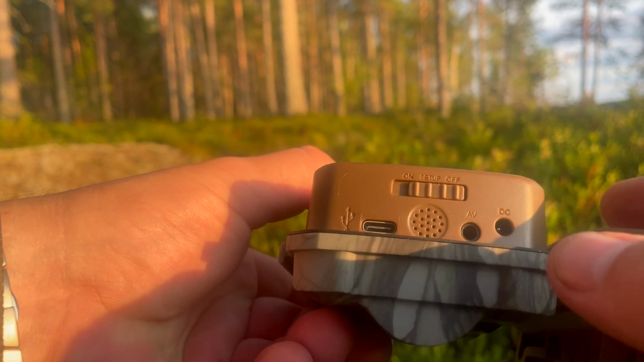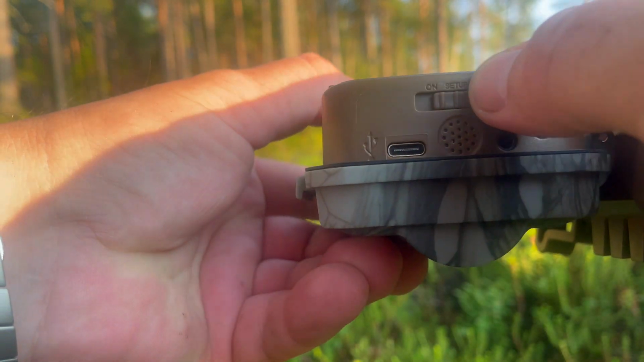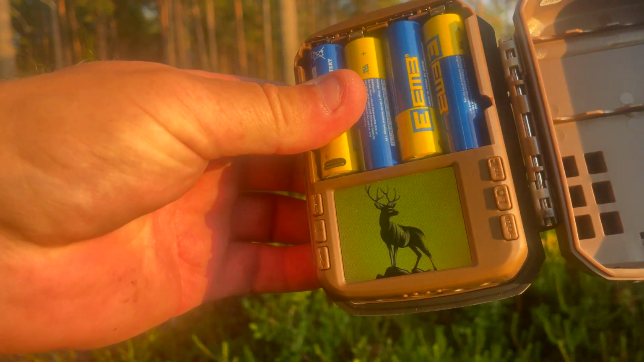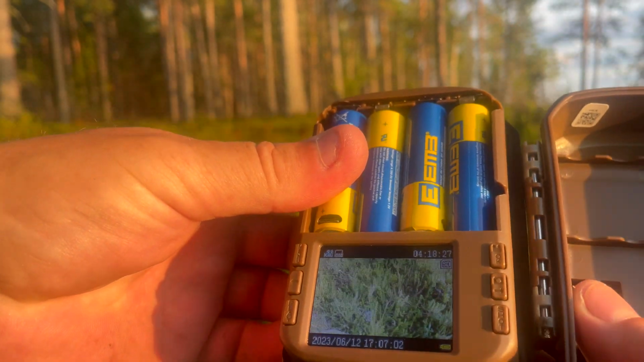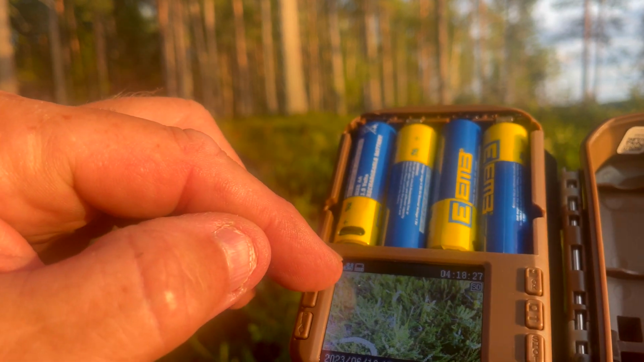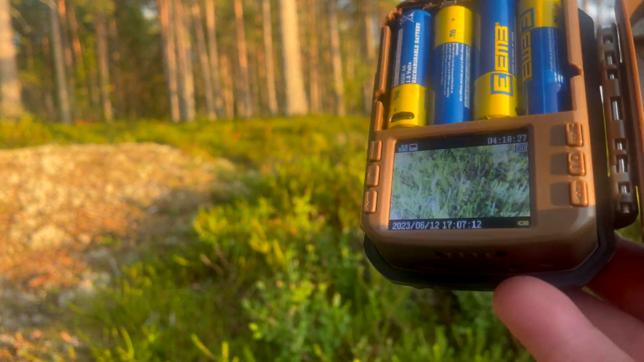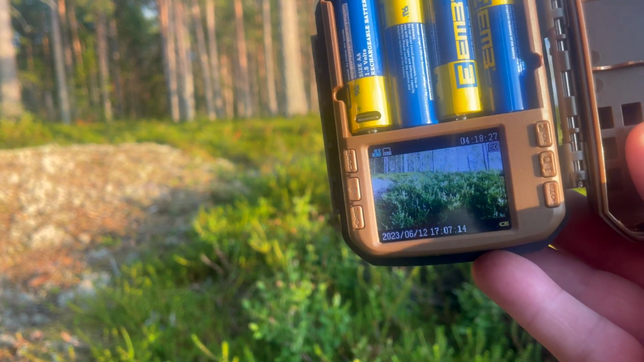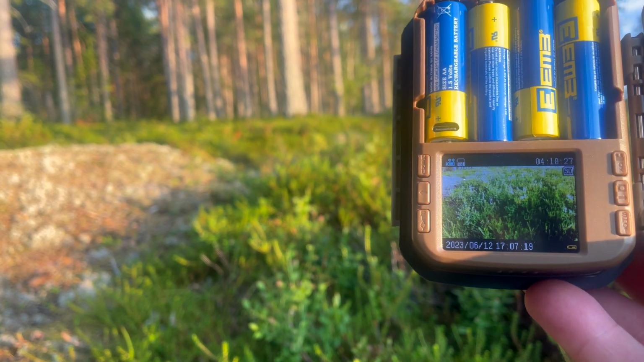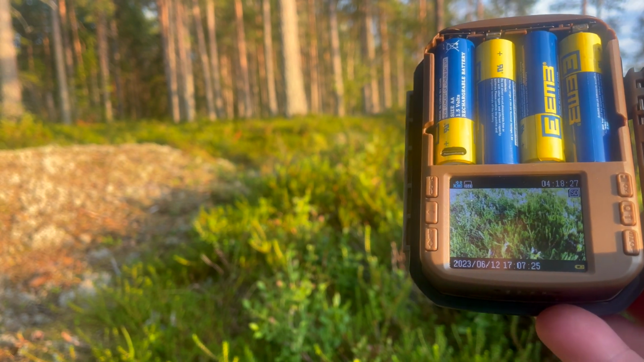You have the standard kind of on-off setup, and you flick it over to setup, and the screen comes up, good quality colour screens, you can see what you're doing. Obviously you can change all your settings from video, photo, speed. You can even set the sensitivity of your sensor. So I've set it to medium sensitivity, and at 1080p I've got 4 hours and 80 minutes of footage.